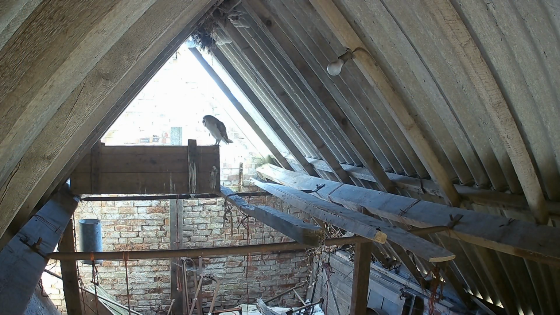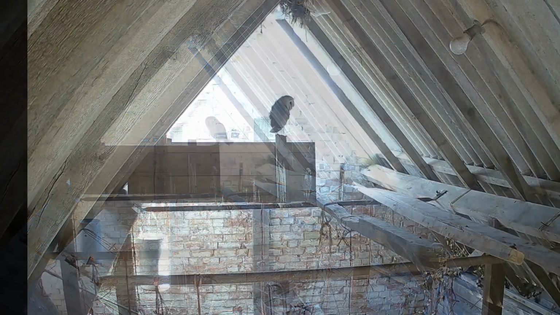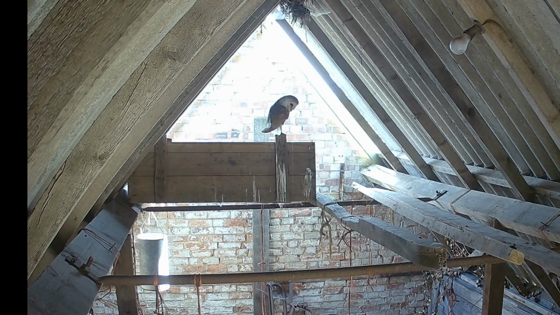With so much evidence of the barn owl visiting here, it was still lovely when I finally opened up the camera and started looking through the footage. It appeared as if the barn owl was visiting at the first couple of hours of light, and then again an hour or two at dusk.